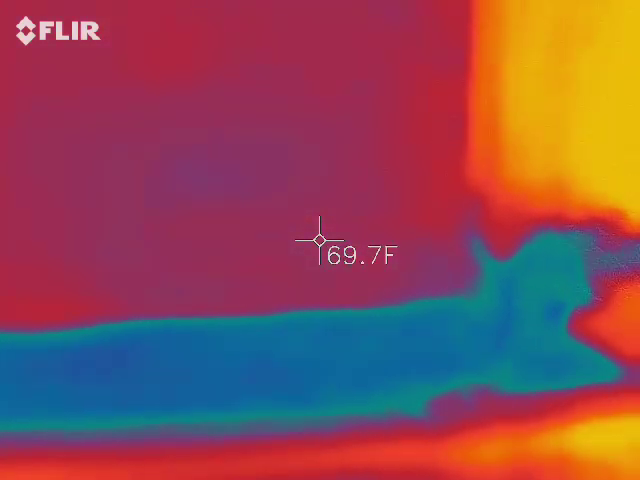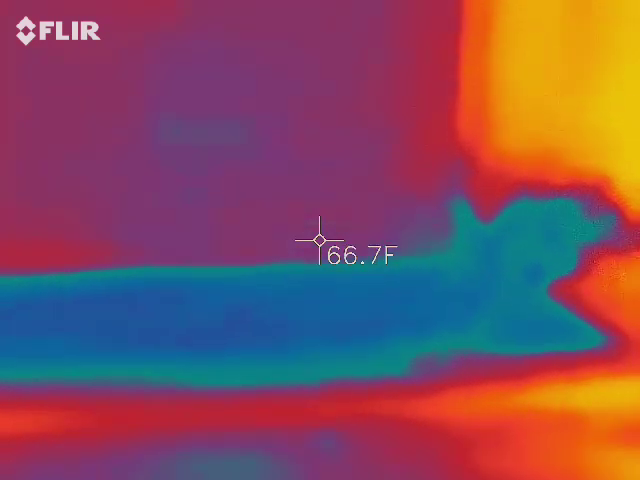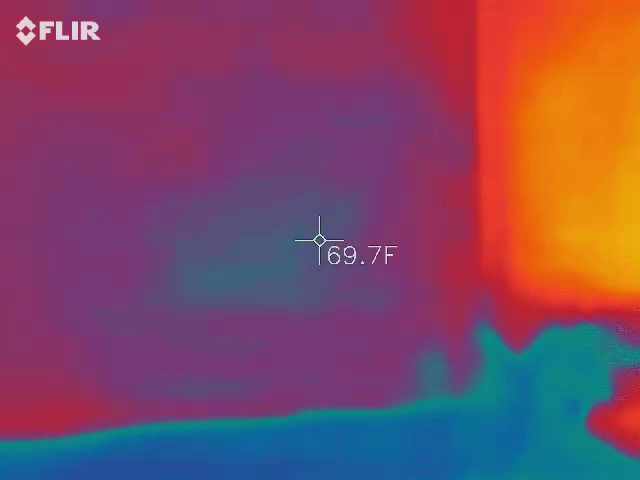Okay. Go ahead and put your red dot on that wall and tell me what you got. It's getting a little cold. Shoot your red dot. Which one's the red? The blue. Your left. The blue.